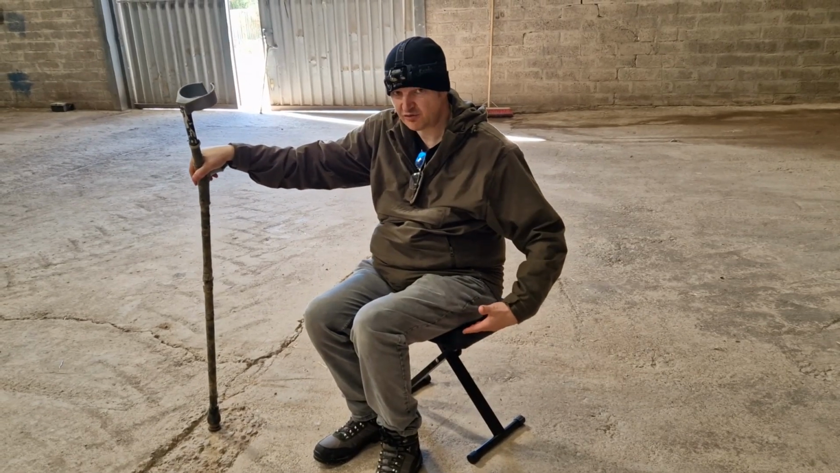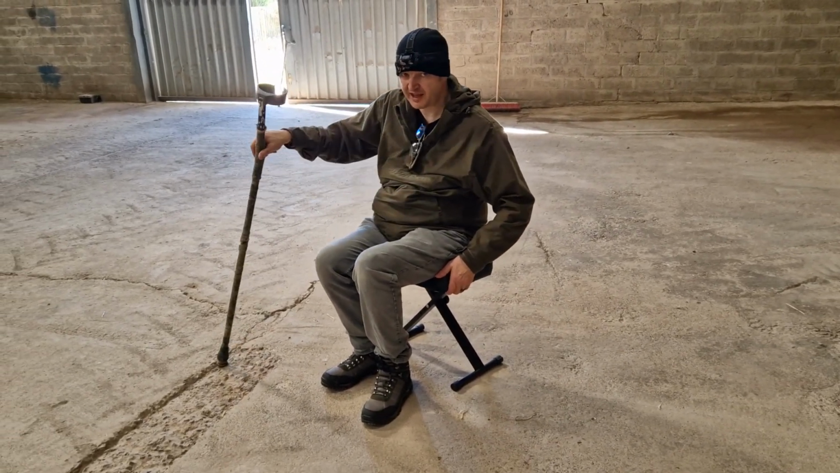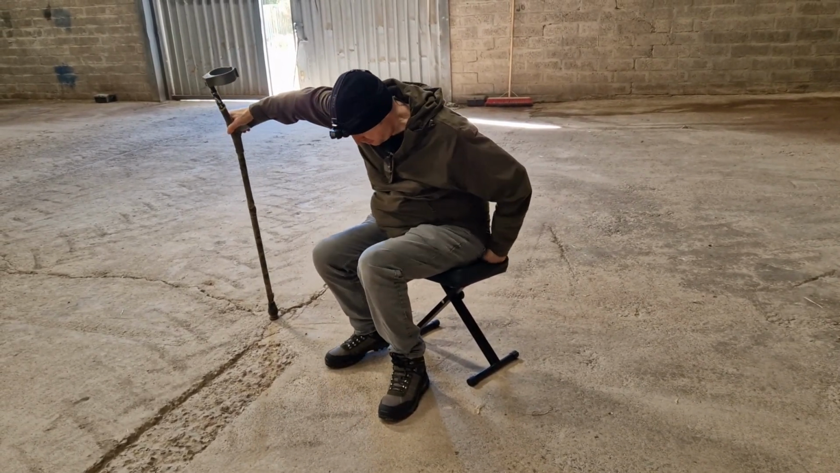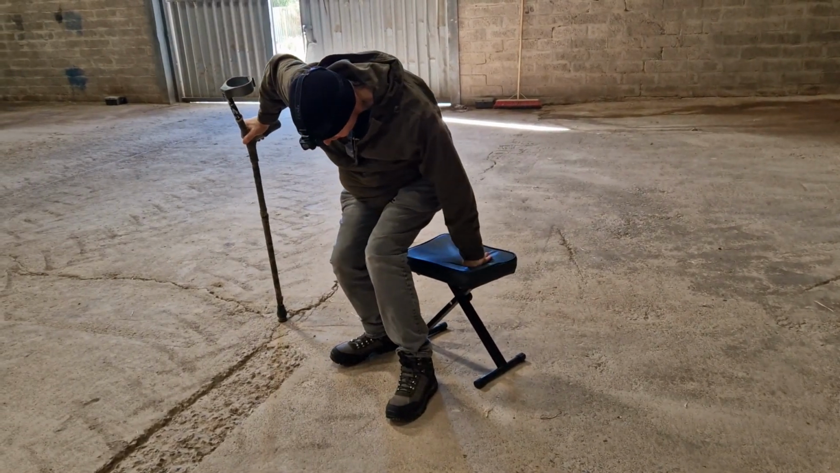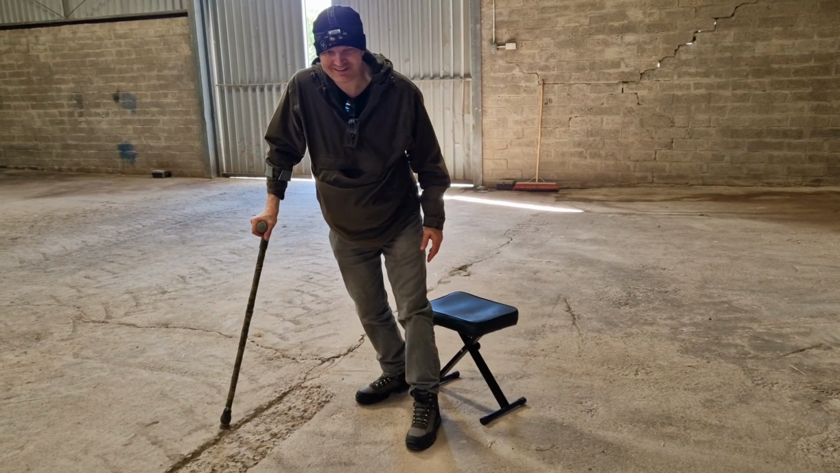The seat is rectangular, the seat itself, so I can reach a bit of it on both sides, but still I've got to be careful when getting up. So very graceful. Cheers.